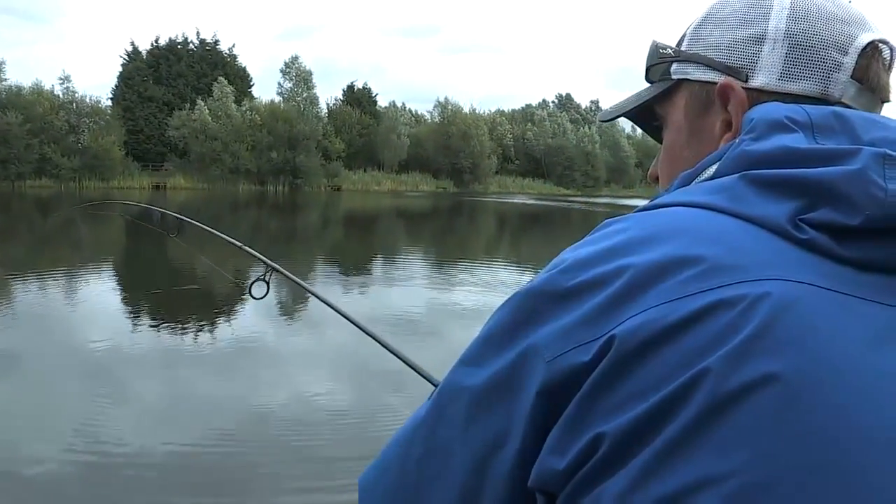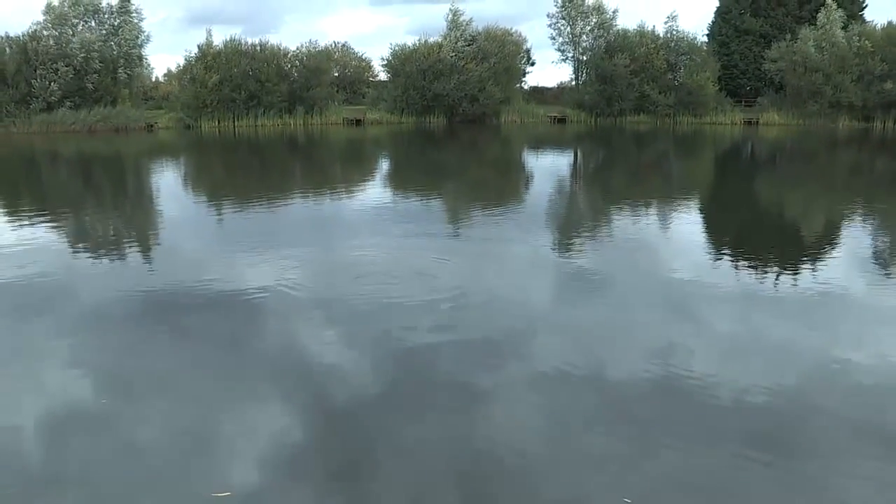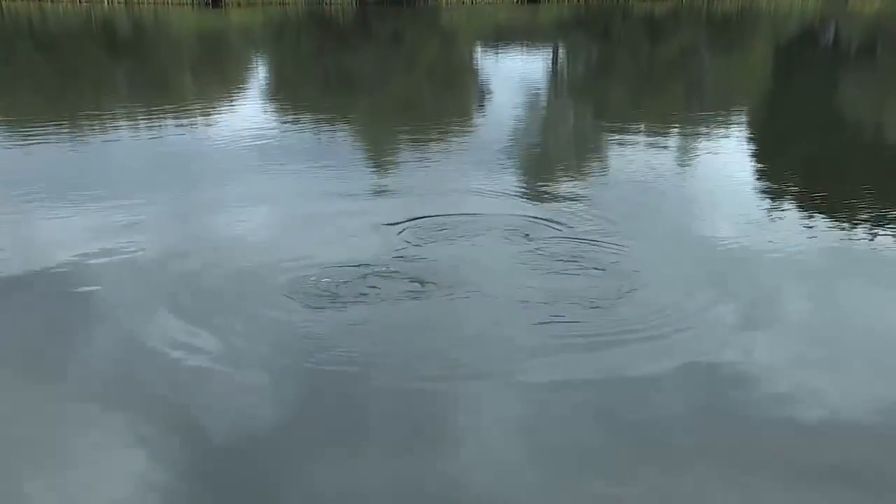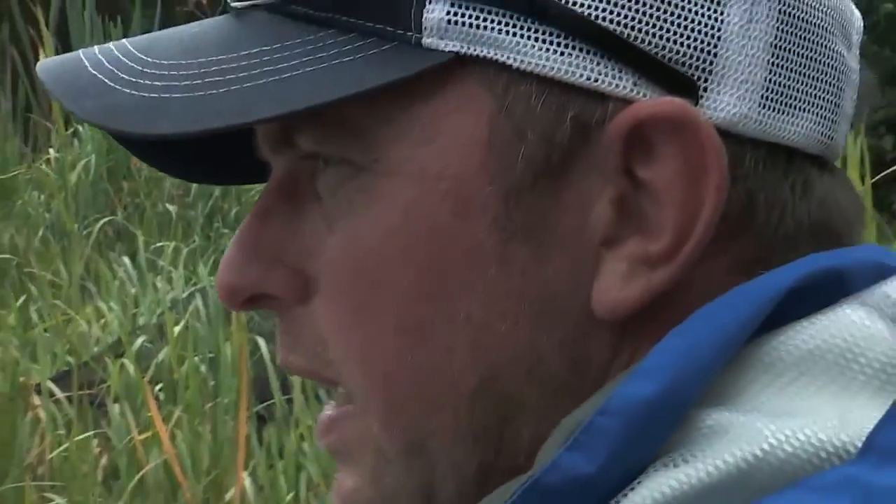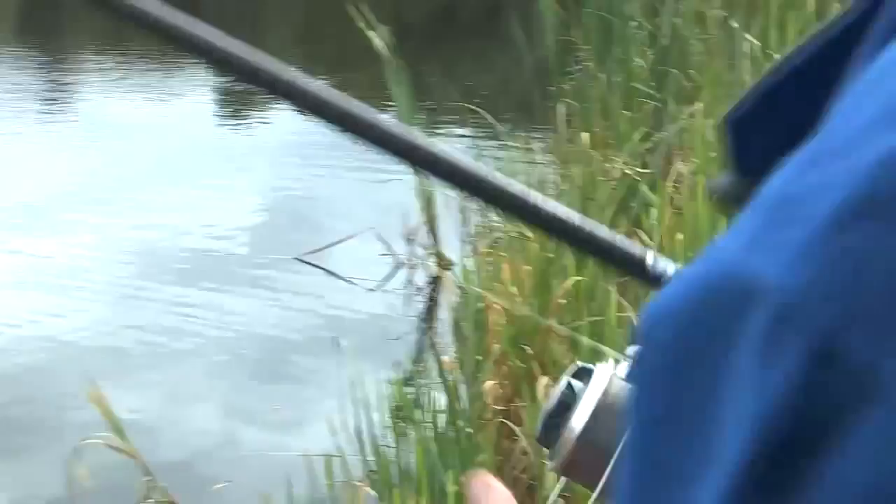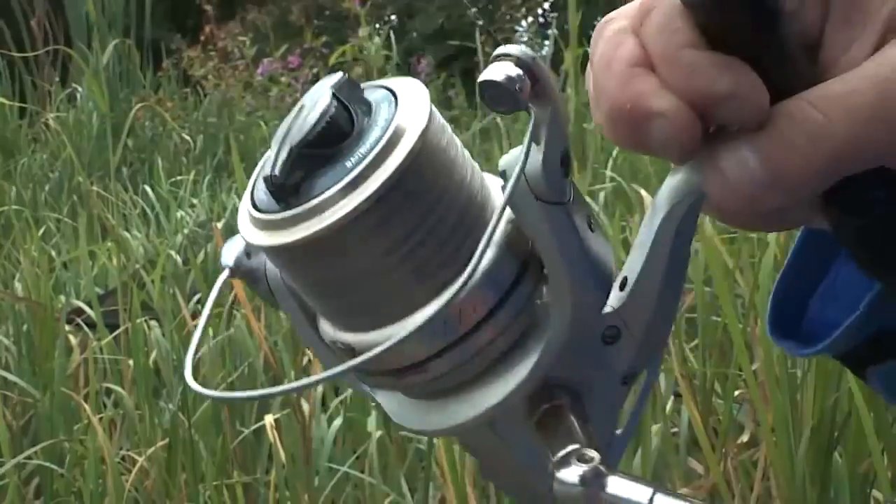I can't believe it. Oh, there she is. I can see her. Oh, look at that. There you go. There's a lovely, beautiful common. Absolutely mint. I can't believe that. I've got proper sweat on now, I get all excited. I can't believe how hard she's fighting. That thing just took off from one side of the lake to the other. She still wants to go. Unbelievable.